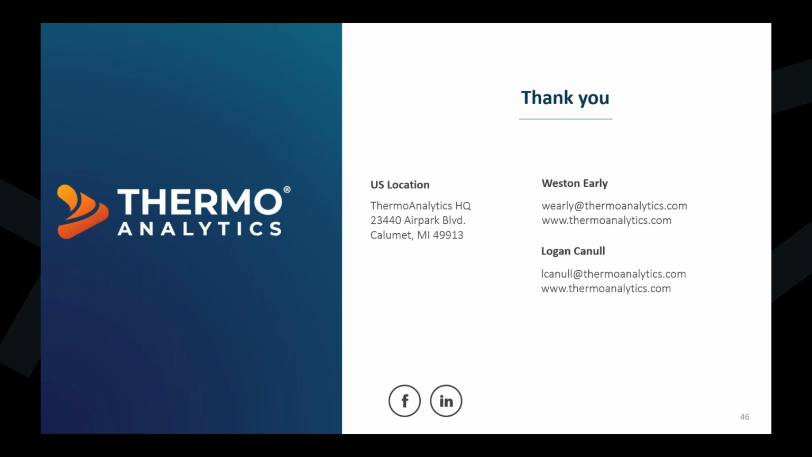What is the estimated time savings of this composite process versus doing manually? The manual process depends on which software you're using, but we estimate that each image would take anywhere between 5 and 10 minutes to produce, whereas this CoTherm process is producing 10, 15, 20 images in that same period of time. So it's a pretty big factor of increase in efficiency.